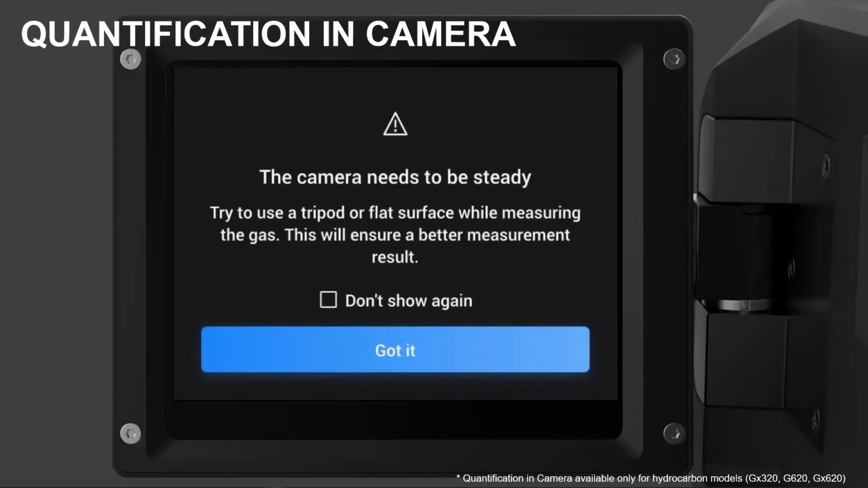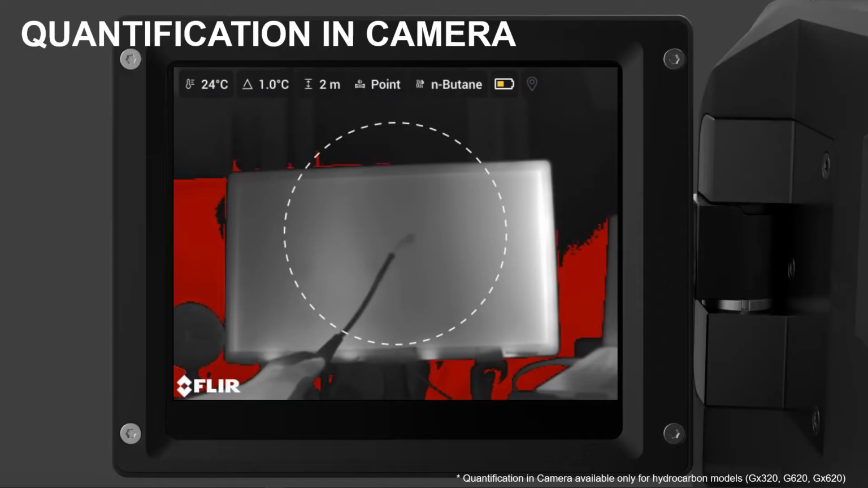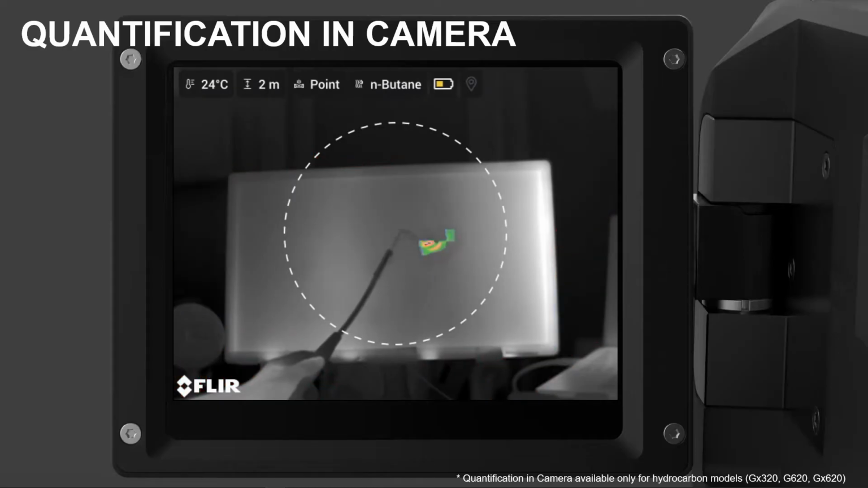You hit got it, and then it will count down from 5 and begin measuring. Once it starts its measurement process, which takes about 10 seconds, the plume will get colorized. Now it's looking at the emission from the center of the plume, and as it reaches the plume, it moves to the outside of the plume.